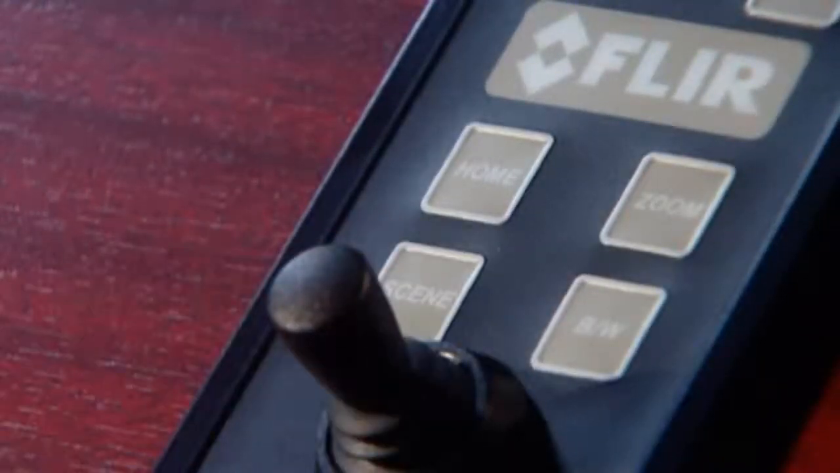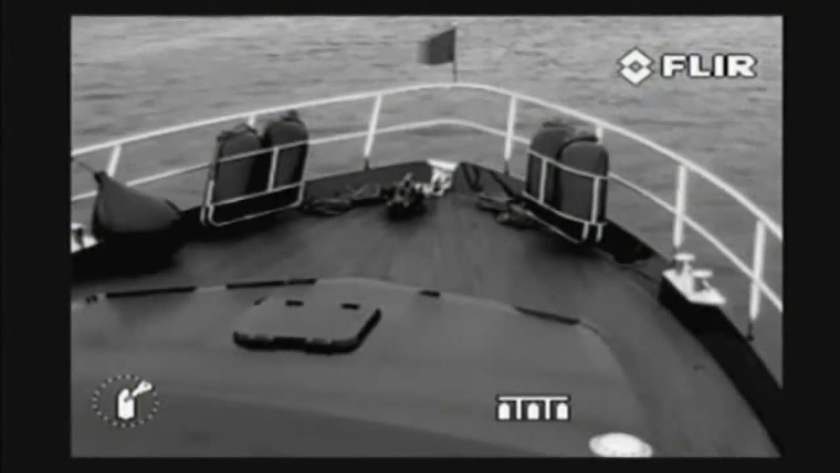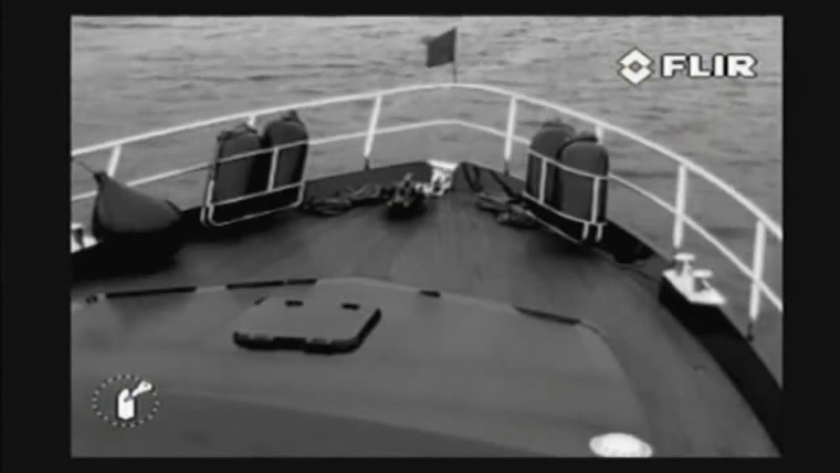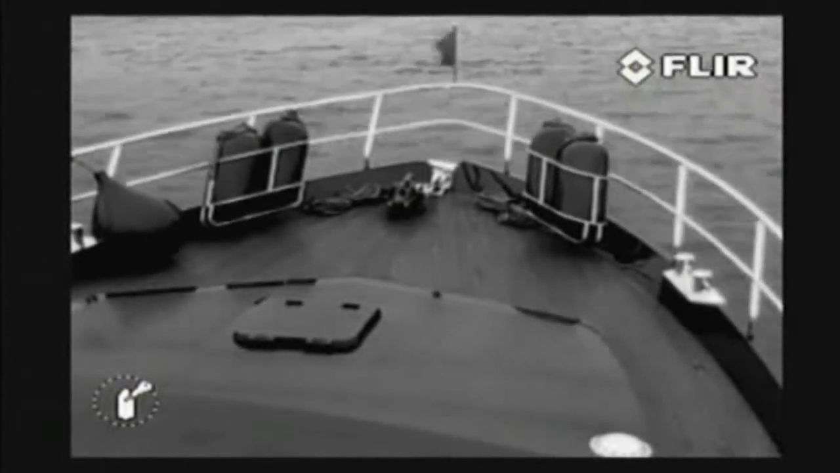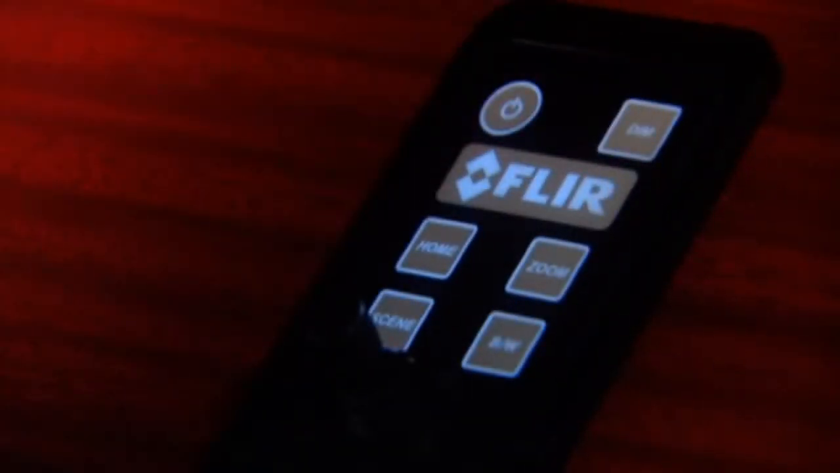With the Scene button, you can cycle through night running, man overboard, day running or night docking settings to change the brightness and contrast of the thermal image. The black-white button toggles between the available image presentation modes: black hot, red hot, fusion, rainbow and white hot. The dim button can be used to change the brightness of the control panel.